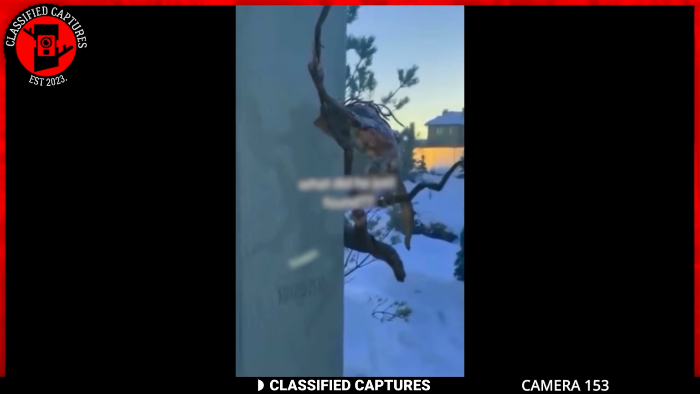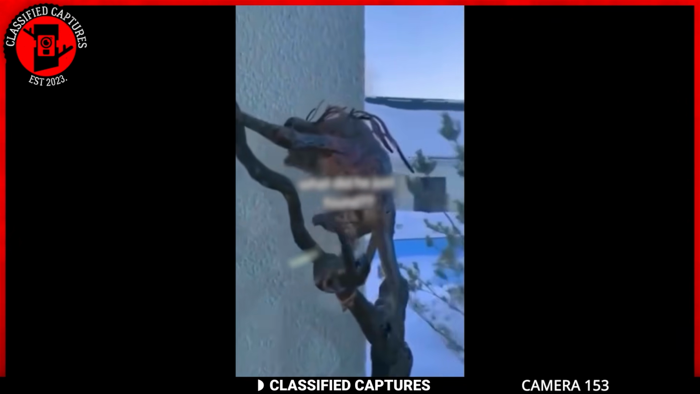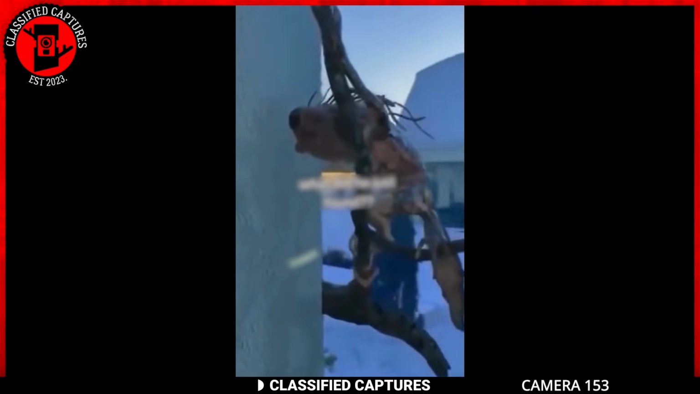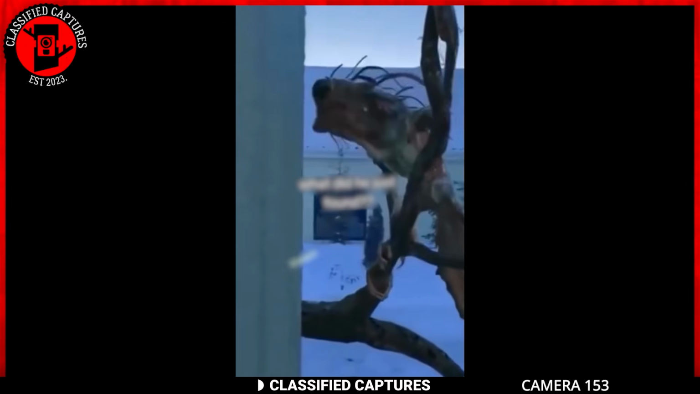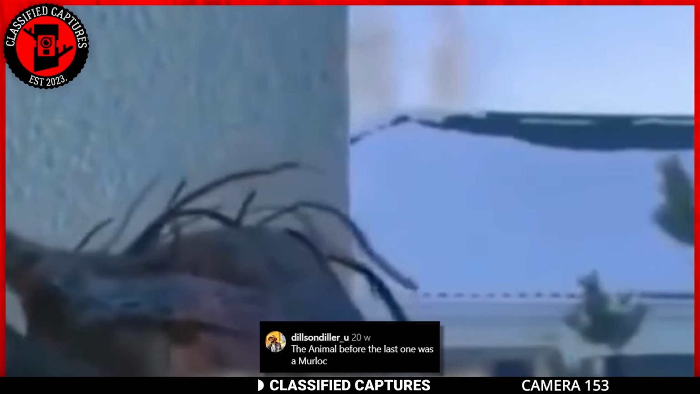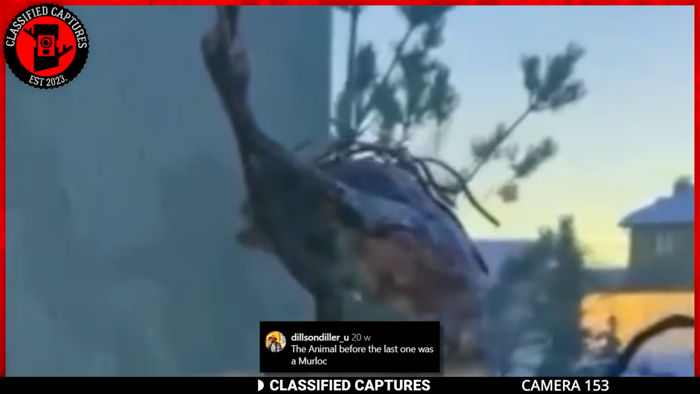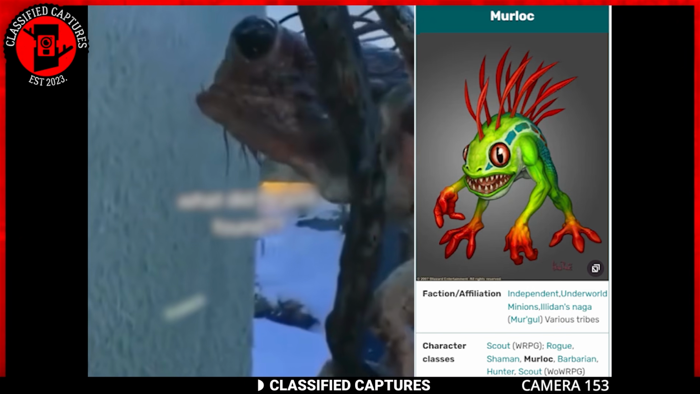The creature looks like a frog, but with the ability to stand on two legs. Its movements are similar to a bird as it perks up every few seconds. At first glance, anyone would be lost as to what the creature truly is. After a little digging around, and with a lot of help from the comments section of the original post, I discovered that the creature bears a striking resemblance to the mythical Murloc from the Warcraft series.